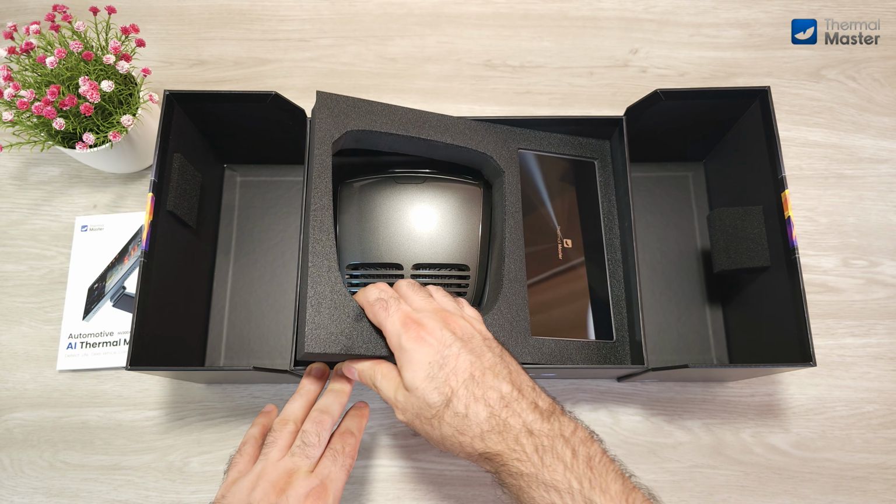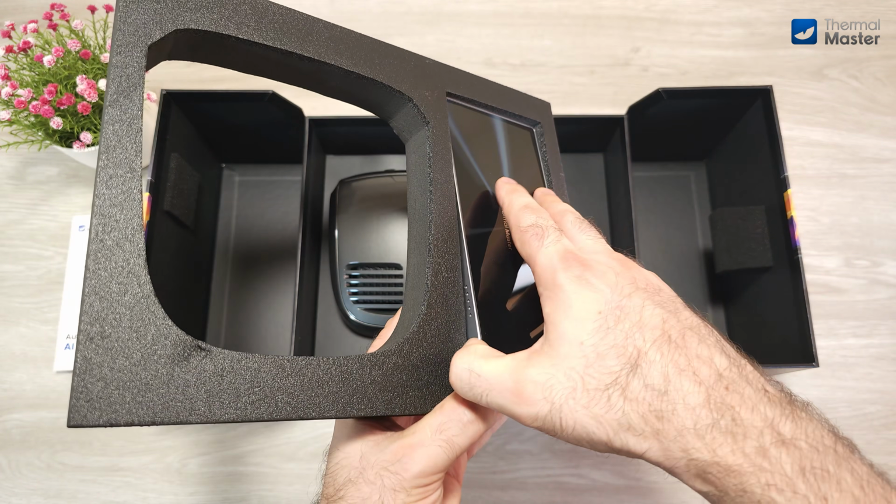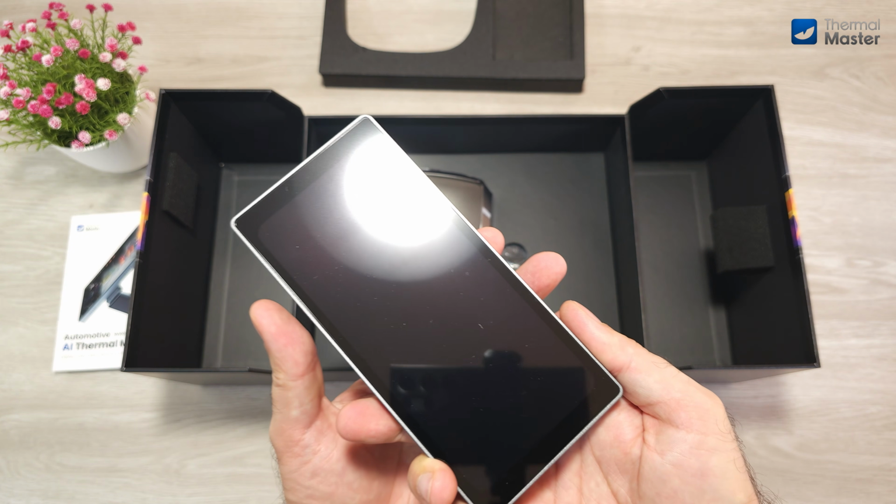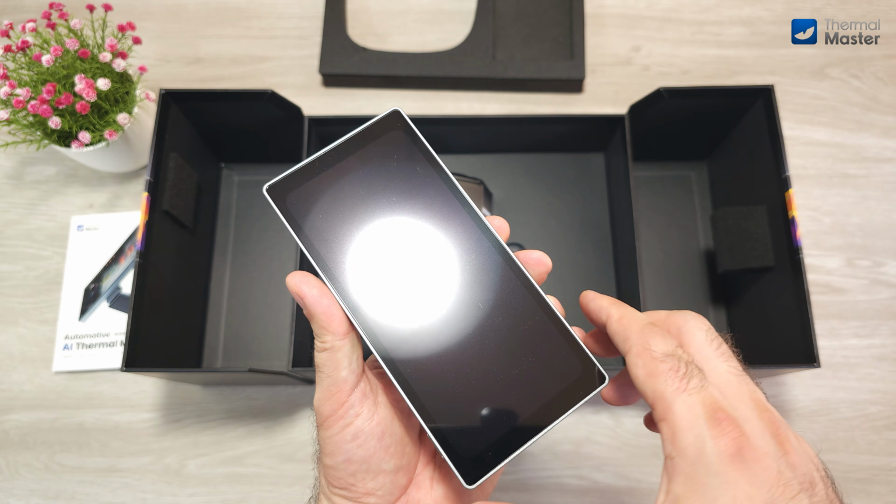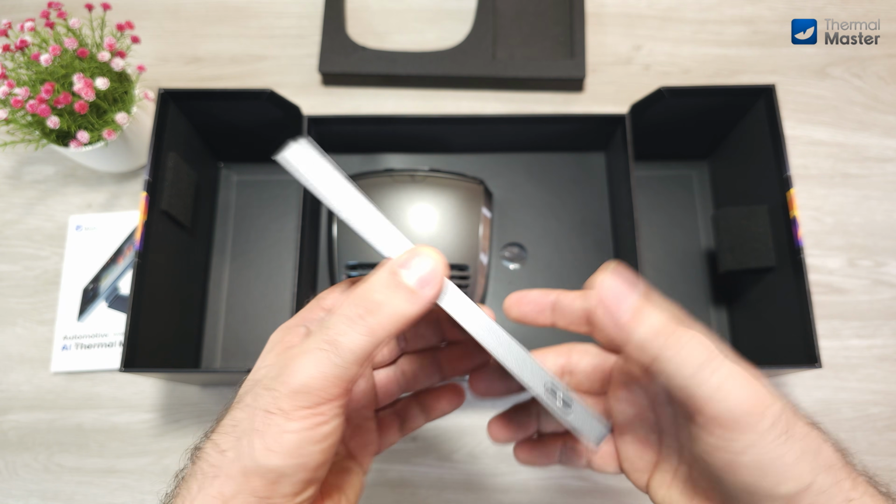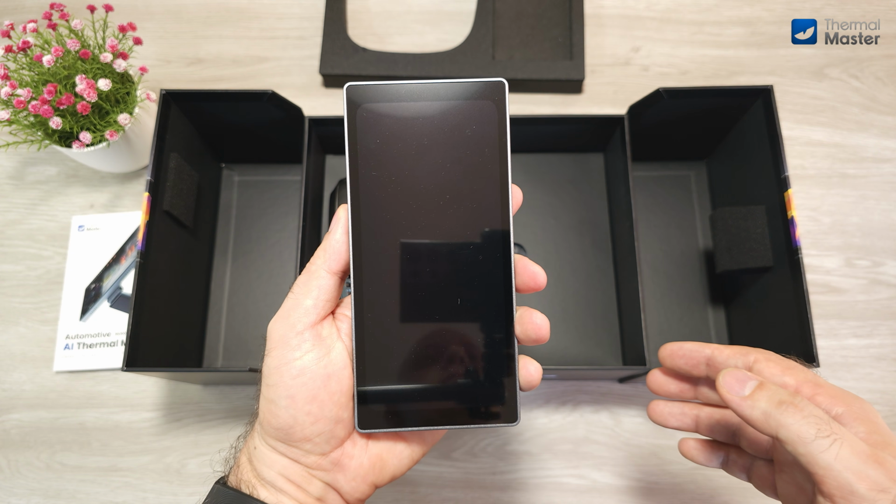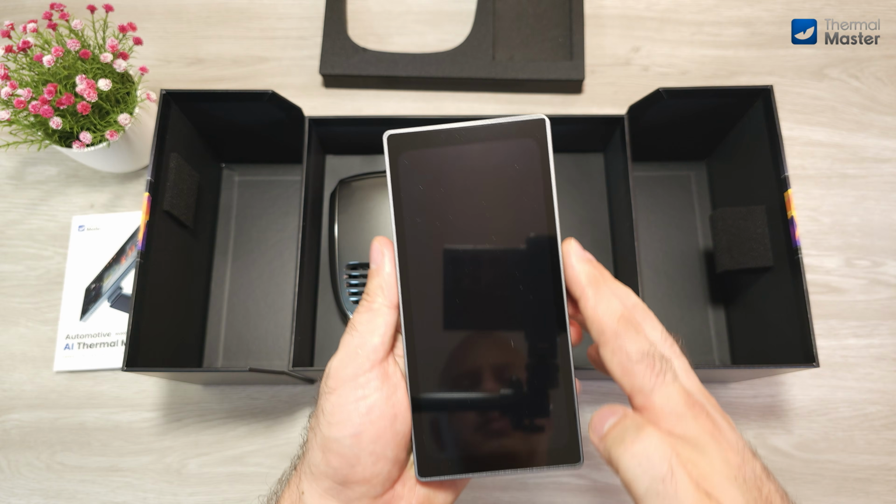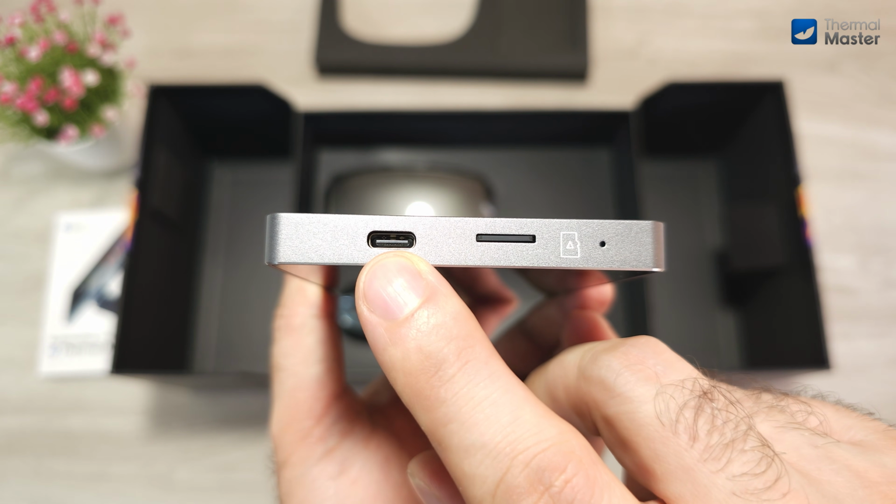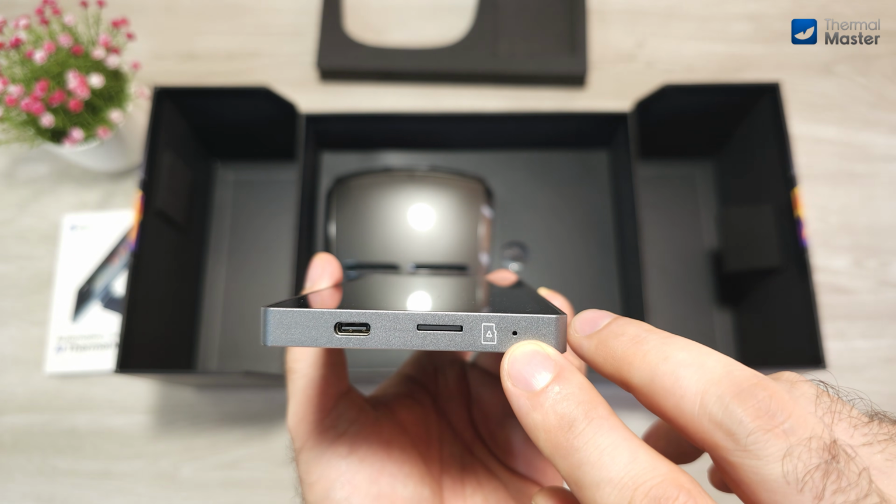Let's take out the display host first. The screen host resembles a cell phone, but it has no such functions. It's not Android or iOS. It has a resolution of 2340 x 1080 HD plus 6.4-inch OLED, with Wi-Fi and Bluetooth and its own software for the AI box. It has a Type-C port that connects to the AI box, and an SD card slot with a pre-installed 32GB SD card.